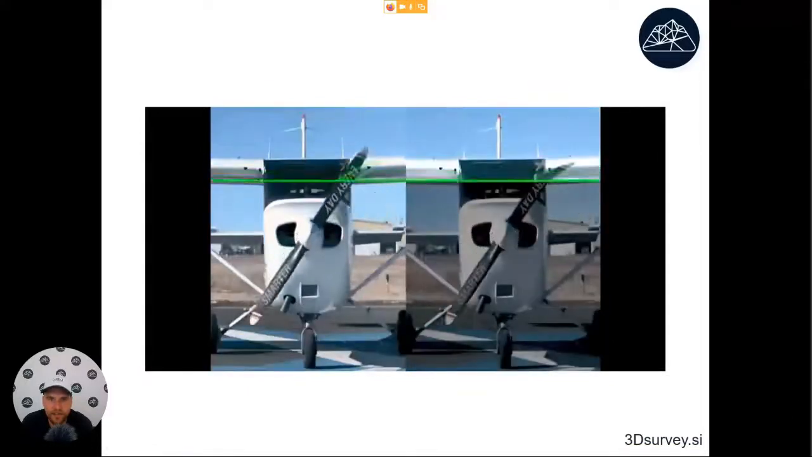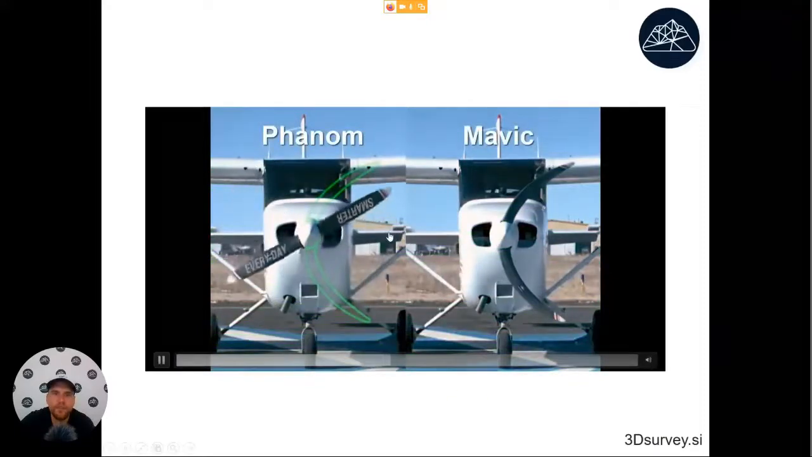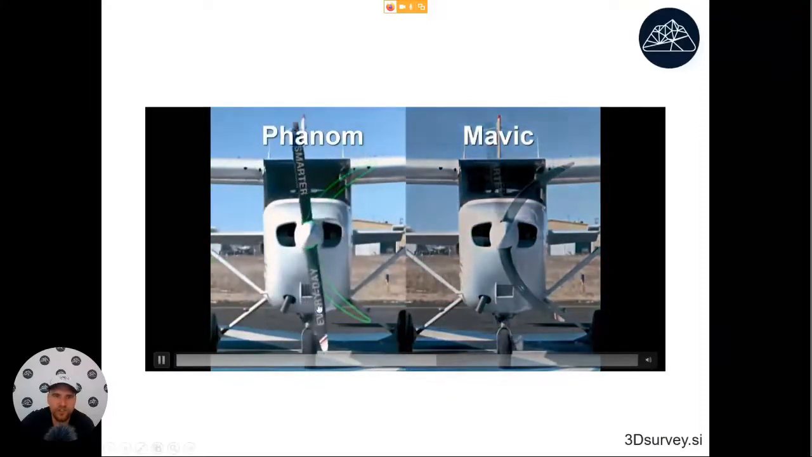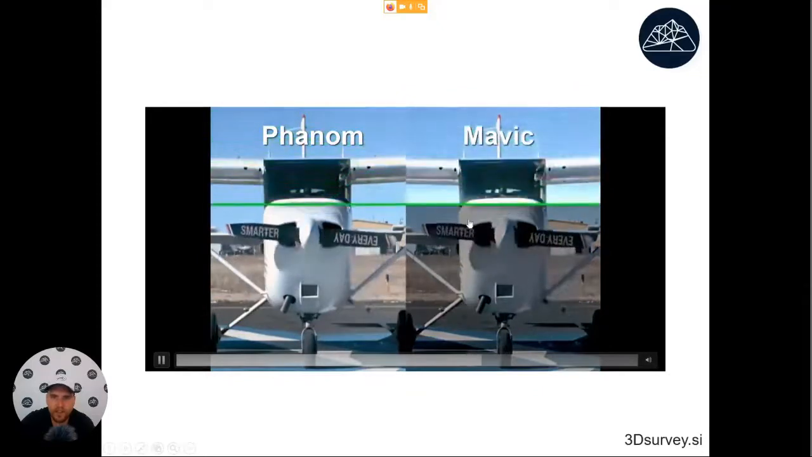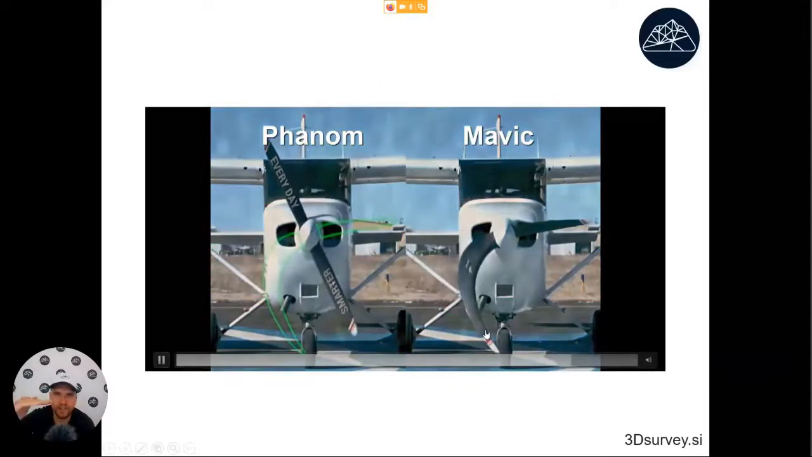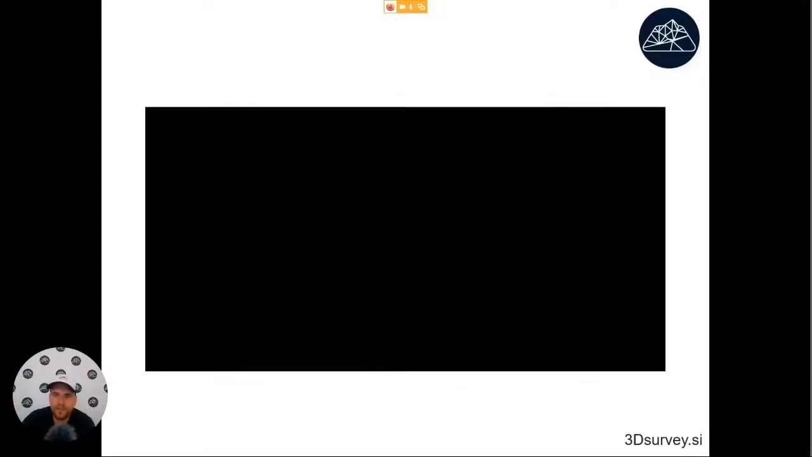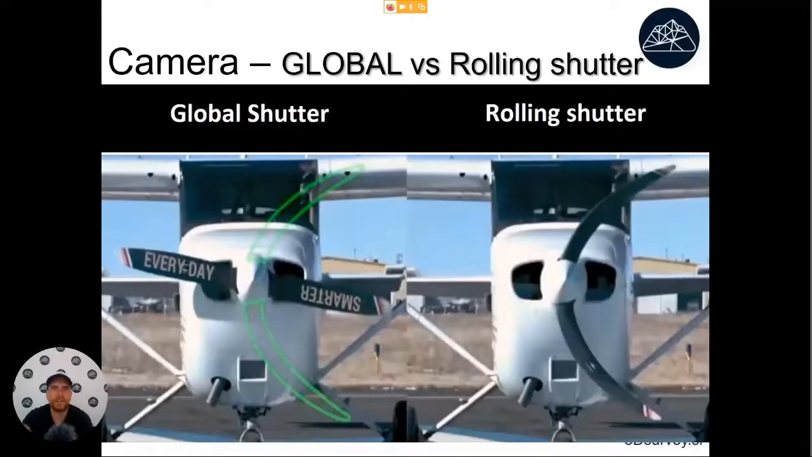And what causes this? So some cameras make the picture simultaneously. The whole picture is recorded at once. While other cameras are called rolling shutter cameras, and the picture is taken line by line. So it turns out that when it comes to mapping, the most important thing is to have a global shutter camera, in order to get a nice picture without distortion.